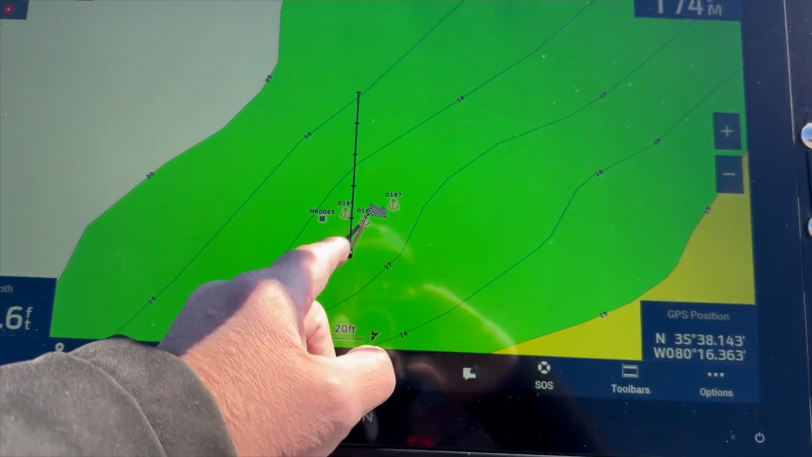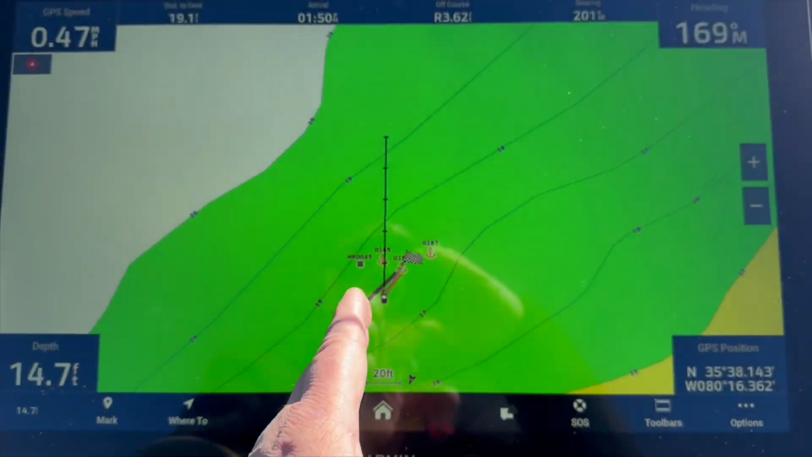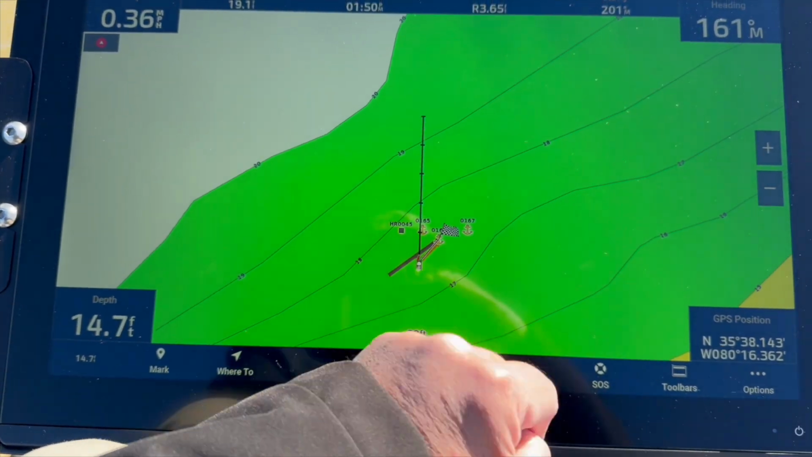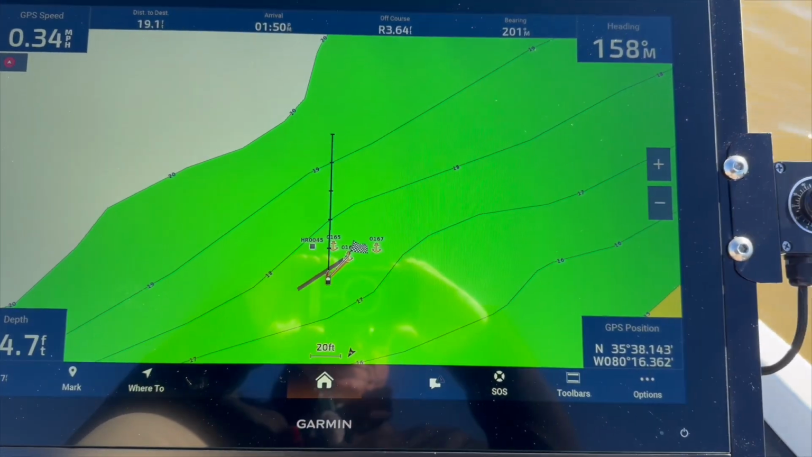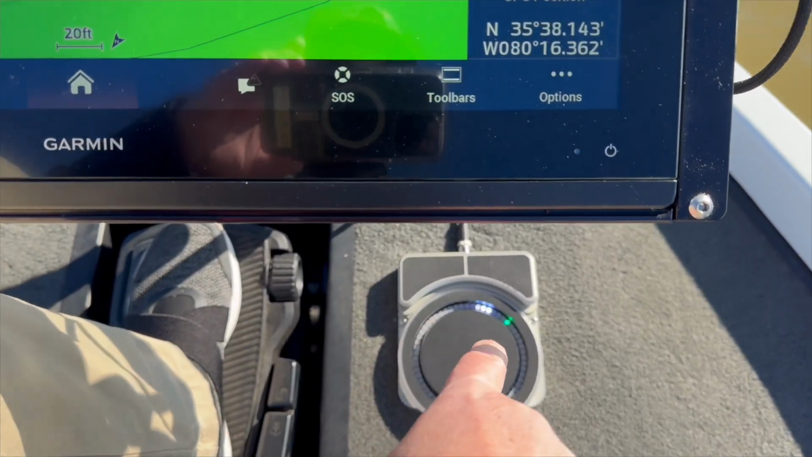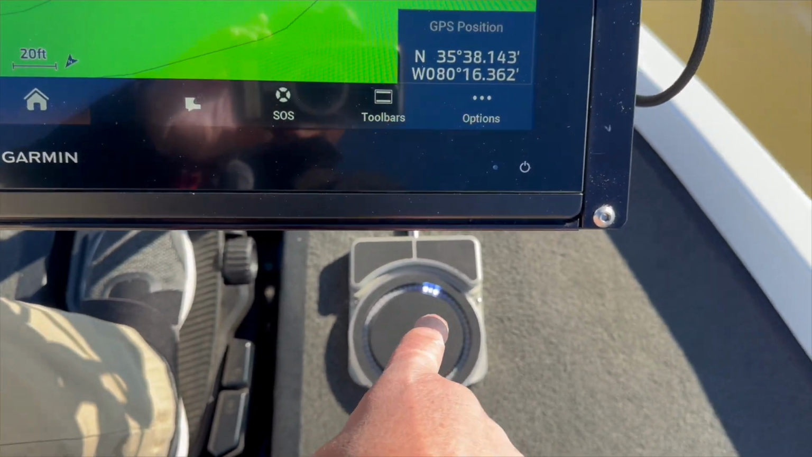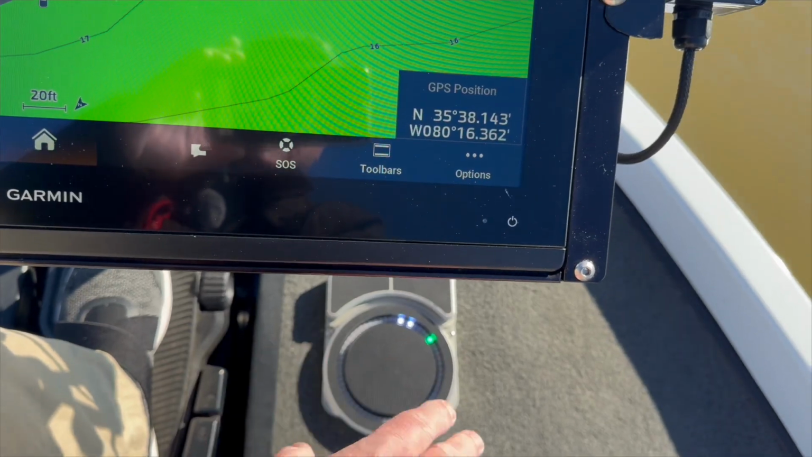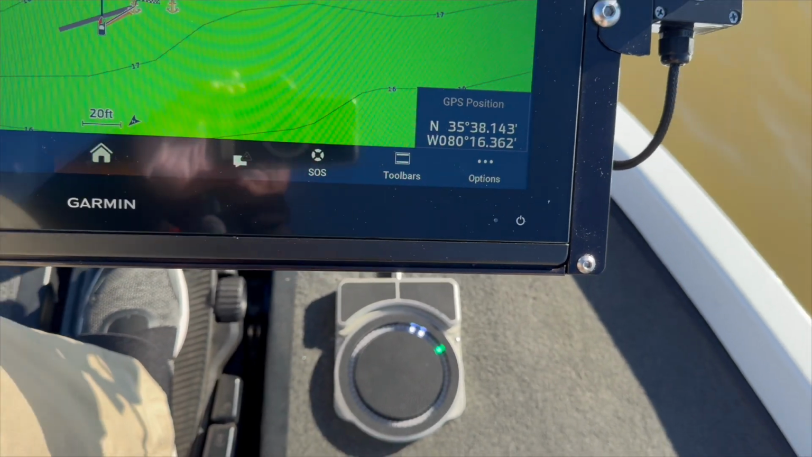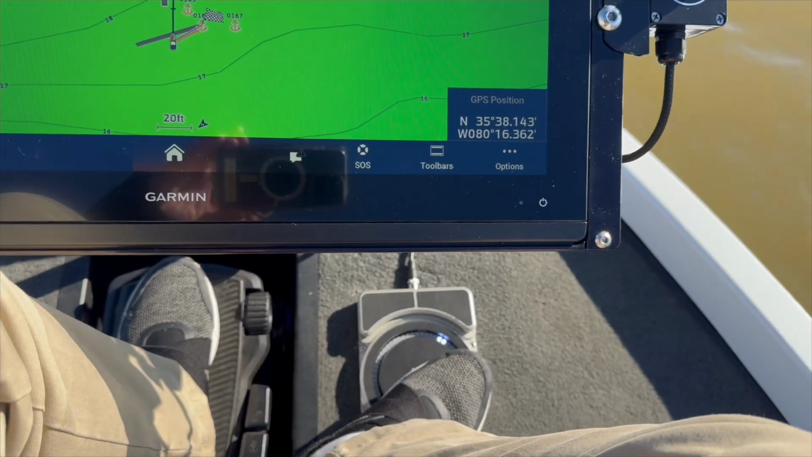So as you can see, the bow of the boat is this line right here. Right over there is our waypoint, which is that green dot. Now, since we did that look around, we dialed it in, so our transducer is actually right there, and that's the waypoint.